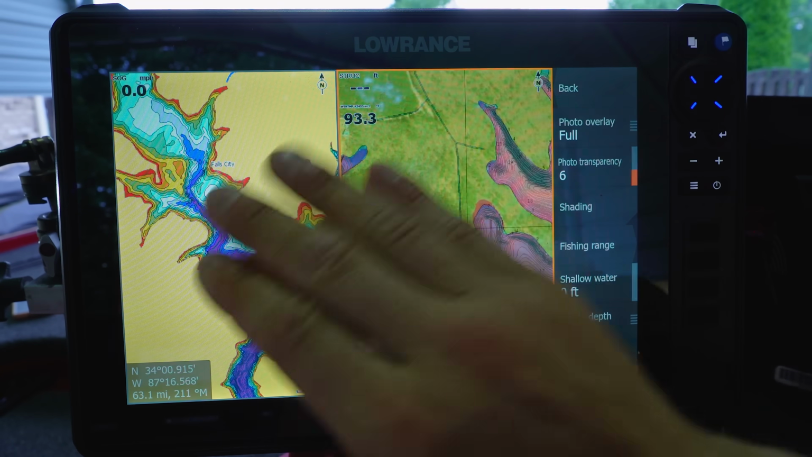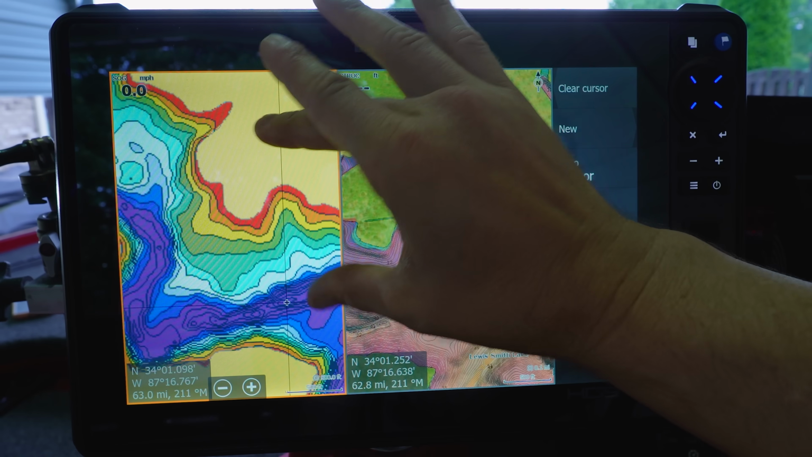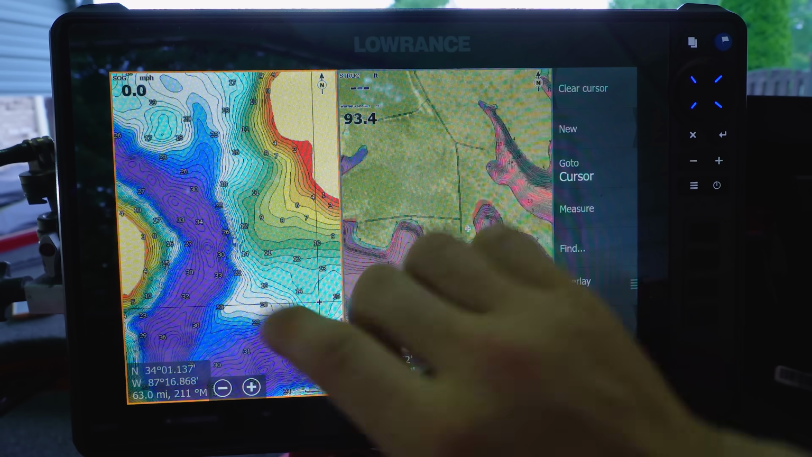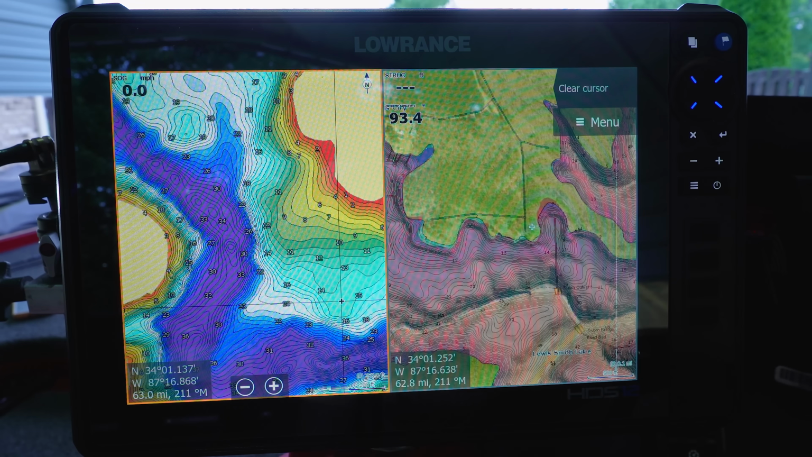Now on this guy, so this is the C-MAP, and with the C-MAP, one of the awesomest features is shading. It makes your life so much easier when you're looking for stuff. You can see the points, you can see how the depth contours shape, you can see where it's shallow, and it's a very simple setup. It makes it a lot easier to run the boat around. It makes it a lot easier to figure out where you want to fish.